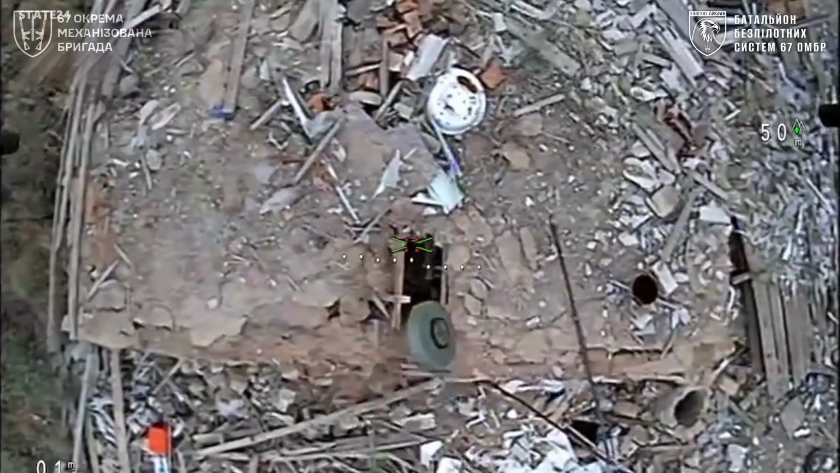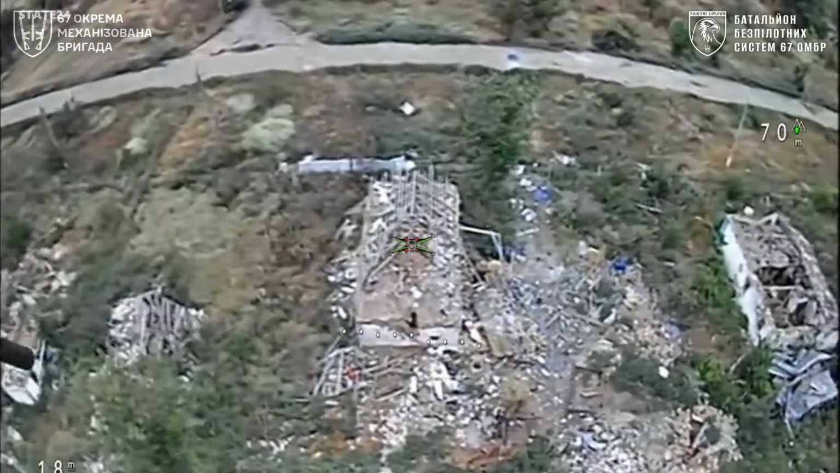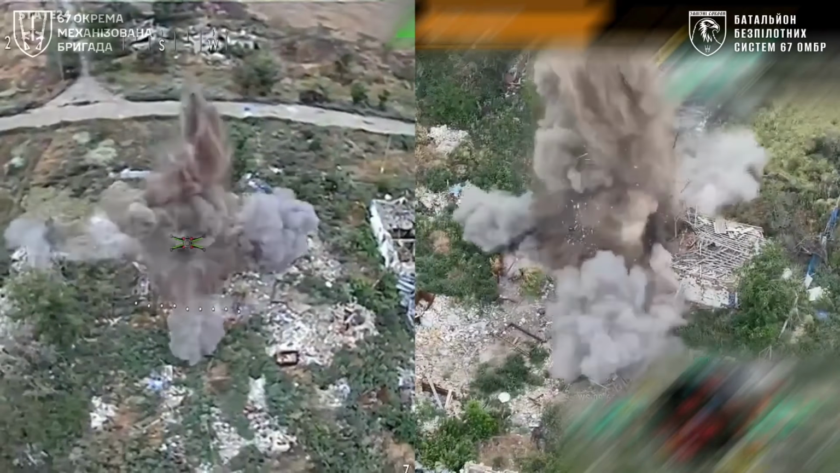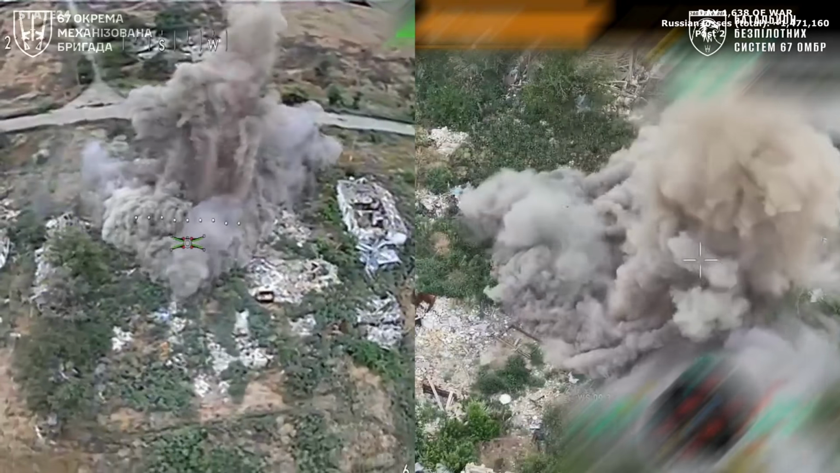Six Russian soldiers sheltering inside a ruined building. A drone drops an anti-tank mine directly through the roof. The explosion that follows inside an enclosed space leaves nothing intact. None of them make it out.